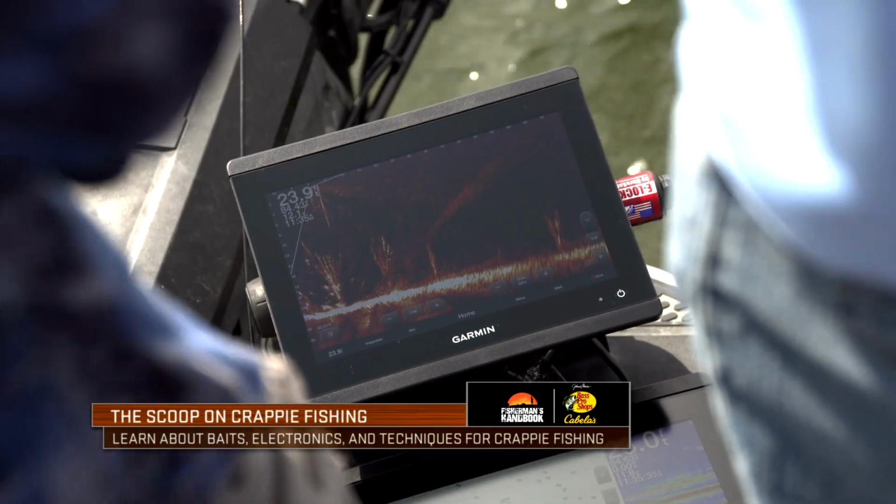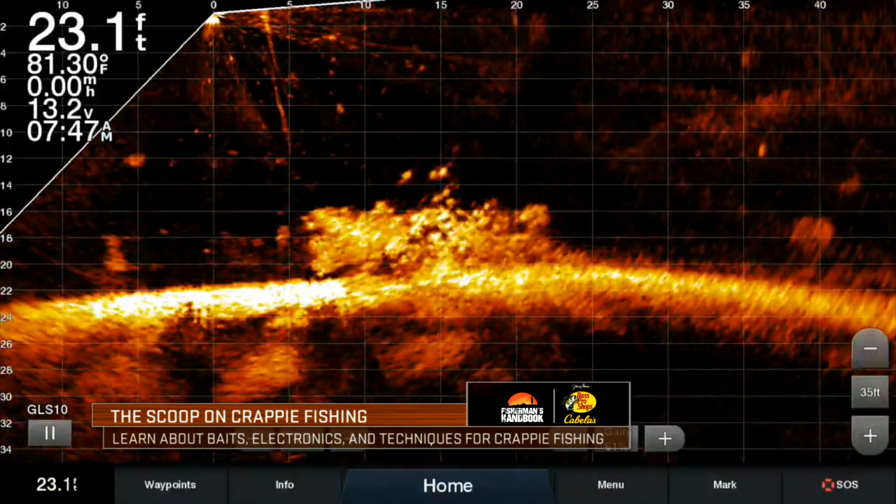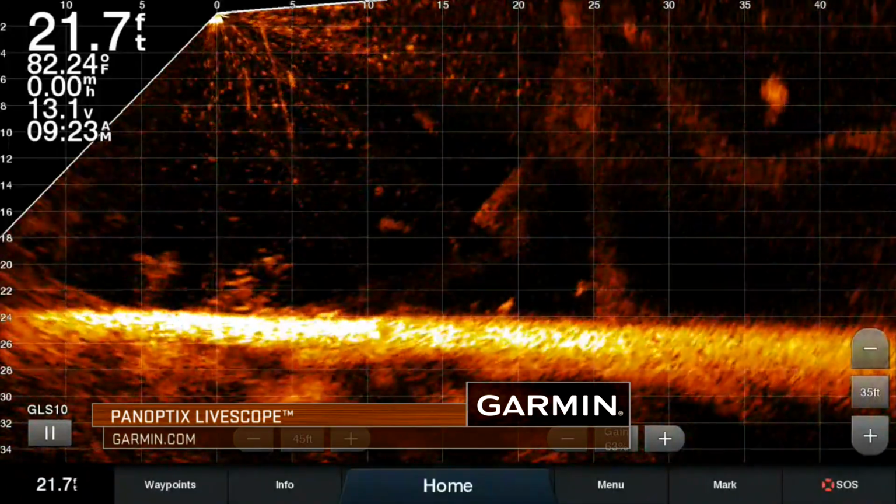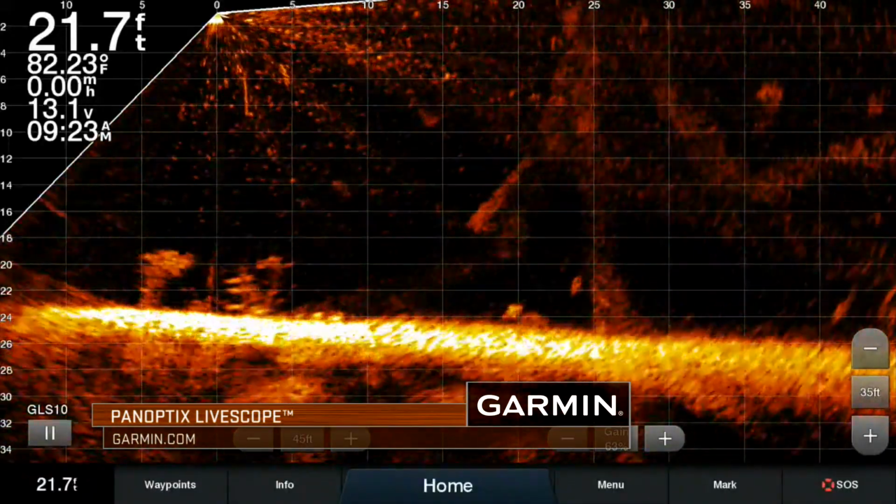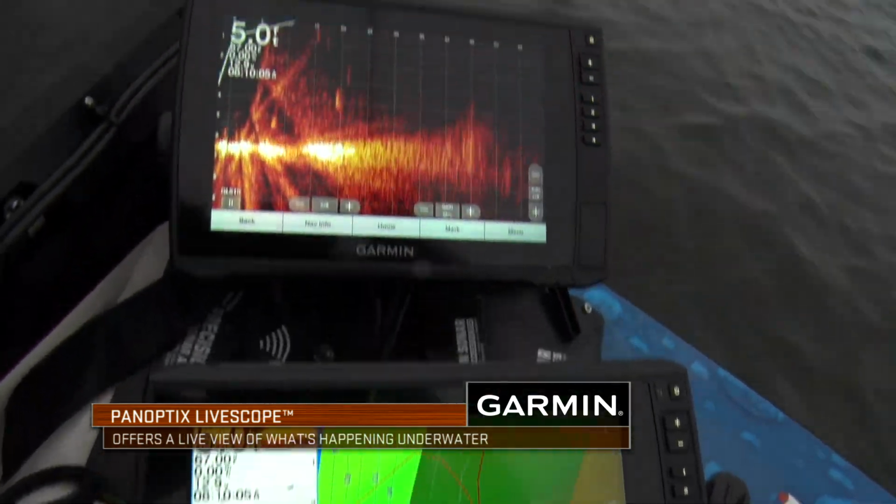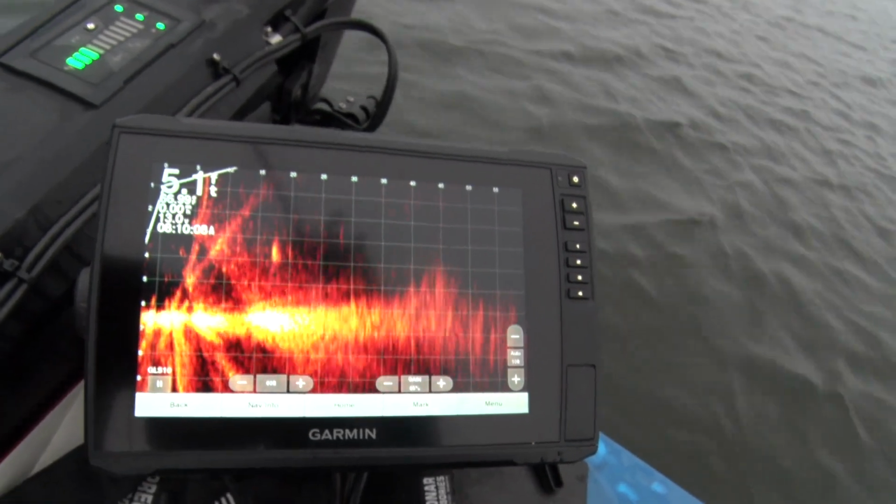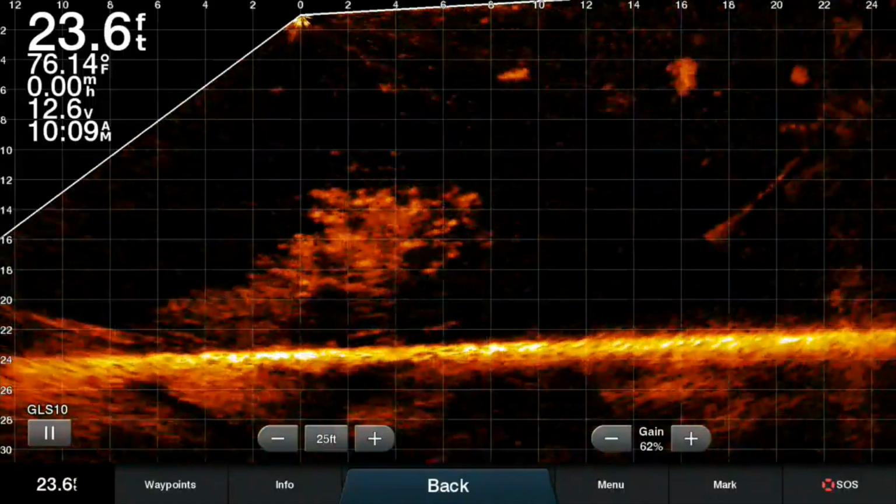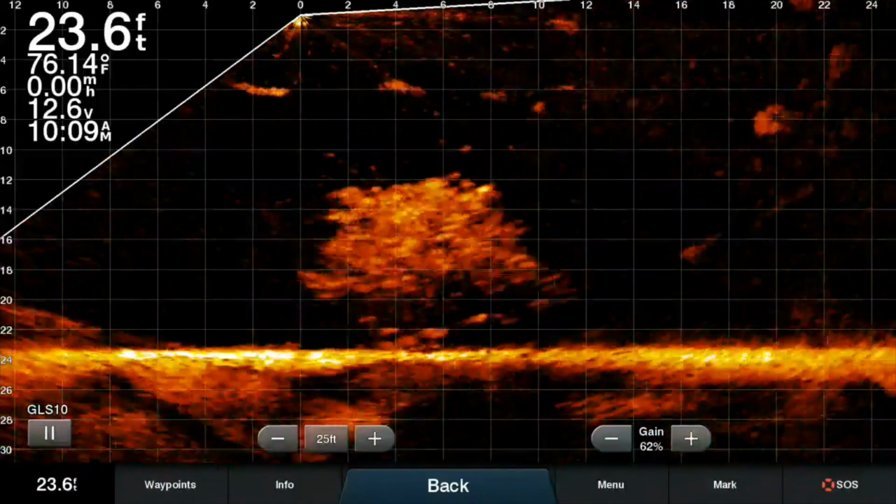Live Scope is amazing, the forward-facing sonar, essentially what it is. It's another tool in the toolbox for finding fish. We all grew up using traditional sonar and then side view, down view, and GPS, and those are all key features for crappie and bass fishing, but forward-facing sonar like Live Scope is a game changer because now you don't have to surprise the fish. A lot of times you'd have to idle over the fish and let them know you're there before you could find the fish. But now with forward-facing sonar, you can see what's out in front of you before you even get to the fish.